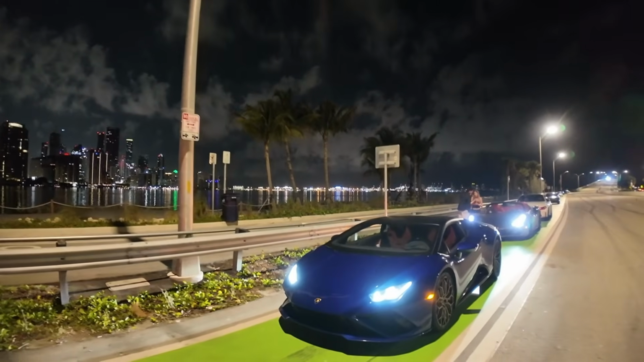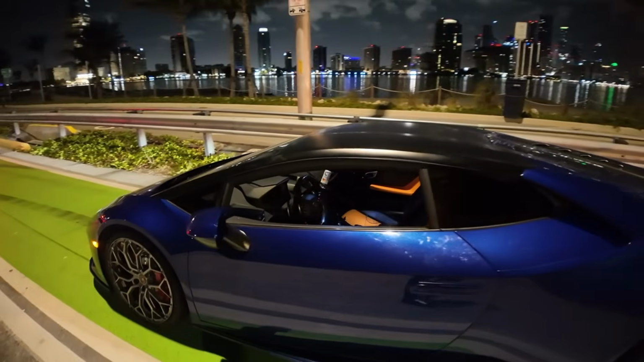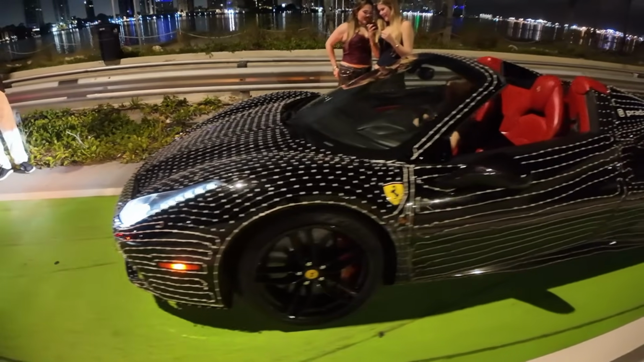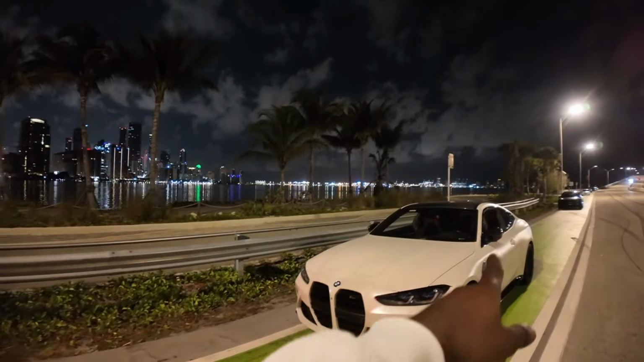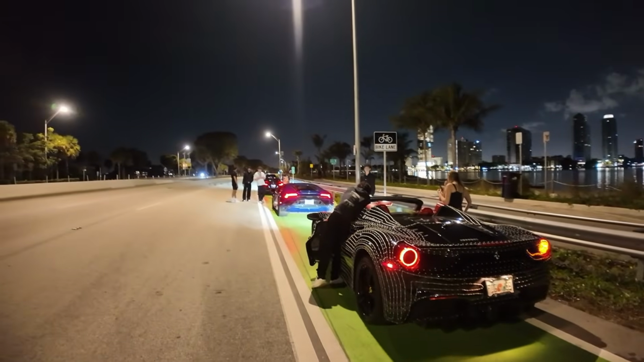If y'all don't want to buy a Z06, buy a Lambo. Lambo right here, my boy. This is full straight pipe. Shit is fire. If not a Z06, if not a Lambo, buy a Ferrari. Put Christmas tree lights on it. And if y'all don't want either, get an M4. This is the perfect lineup, bro. These cars right here are the perfect lineup. So if y'all trying to get one of these, just lock in. Lock in, bruh. This lineup is crazy.